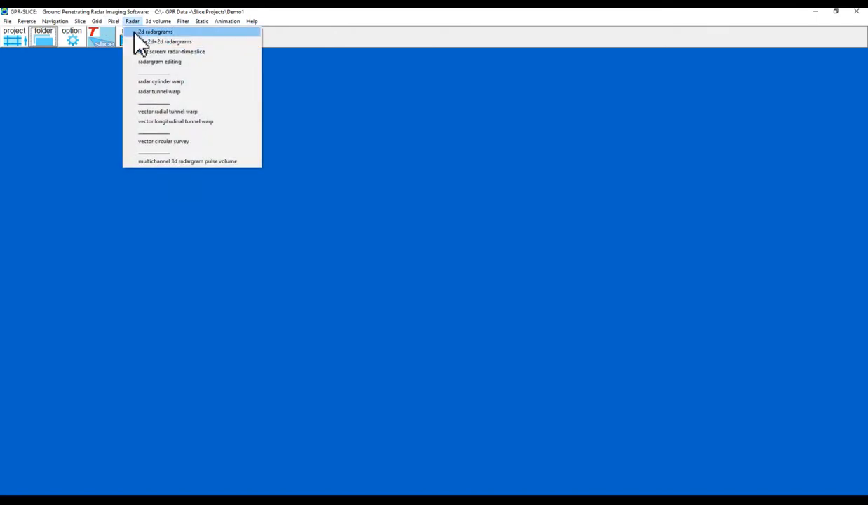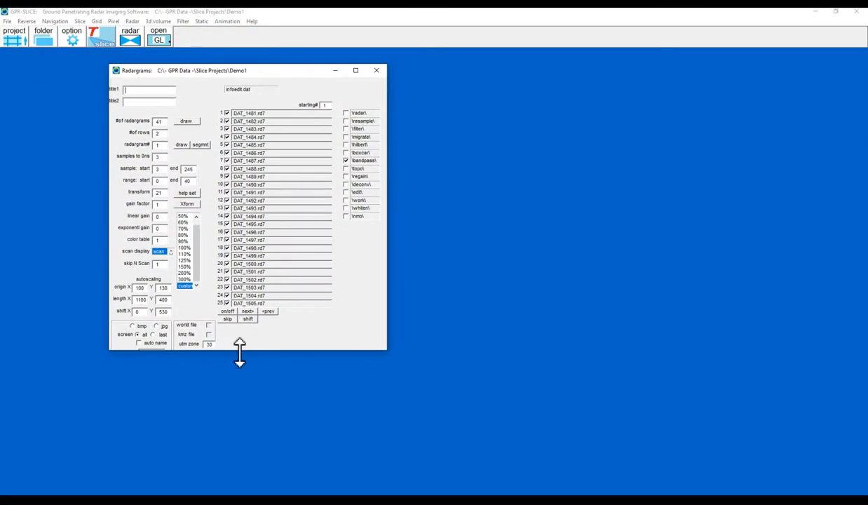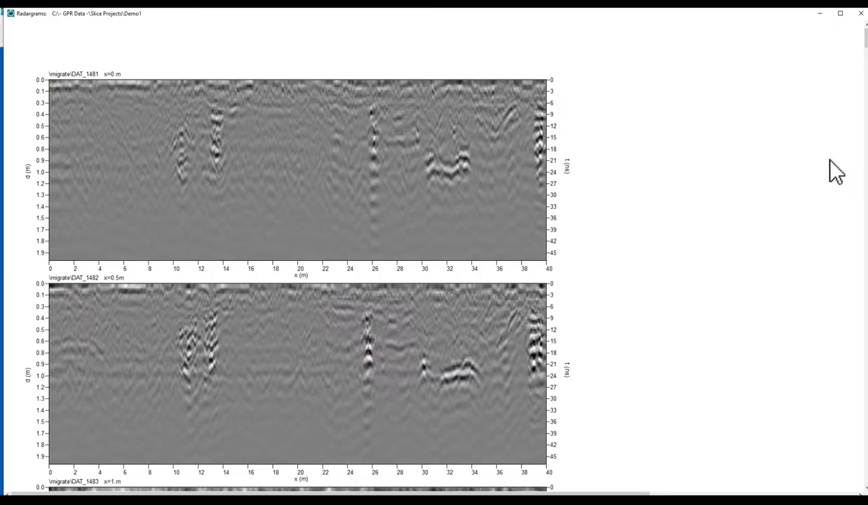So if I go to radar, 2D radargrams, I'm going to view all 41 radargrams. I'm going to view them in 41 rows, and let's make that a little bit smaller. That's coming out of the bandpass folder. If I put it into the migrate folder, then I can see the slightly more processed data.